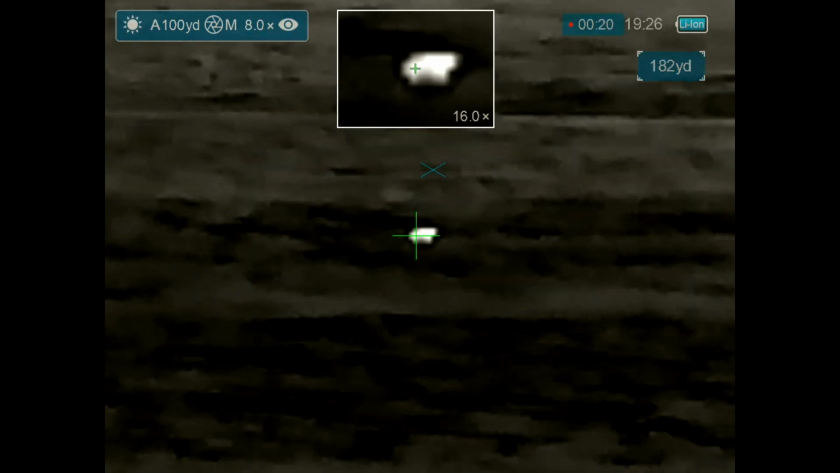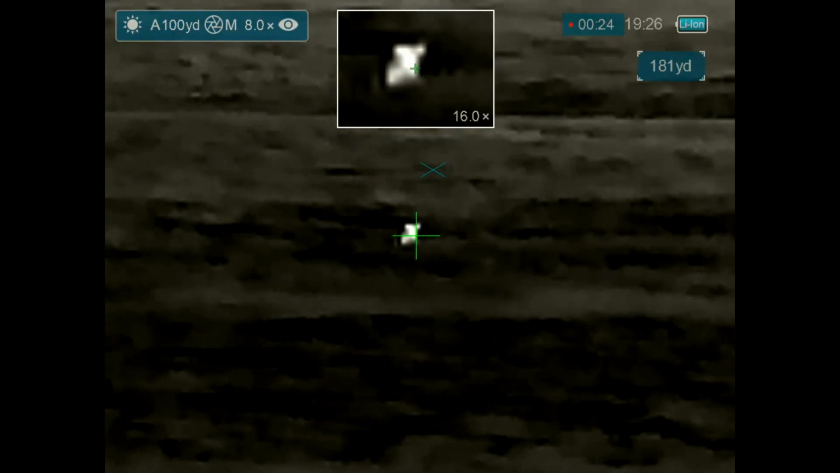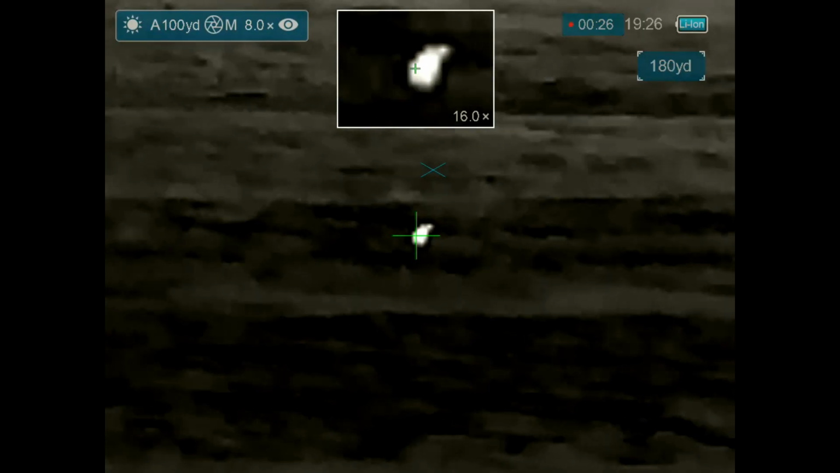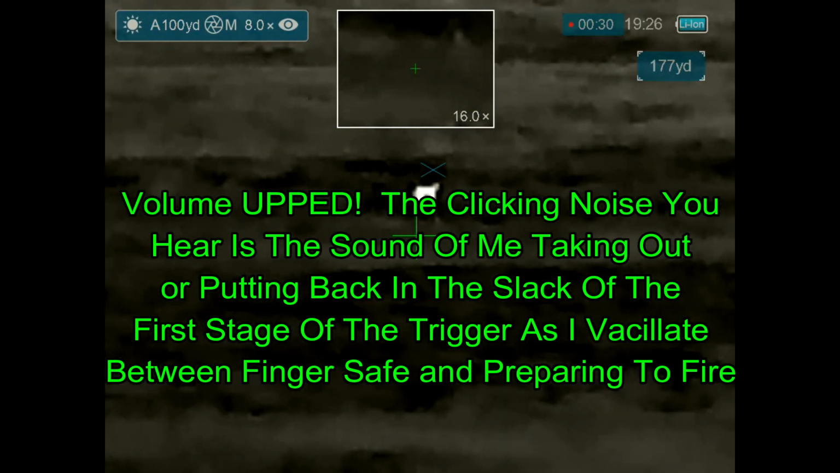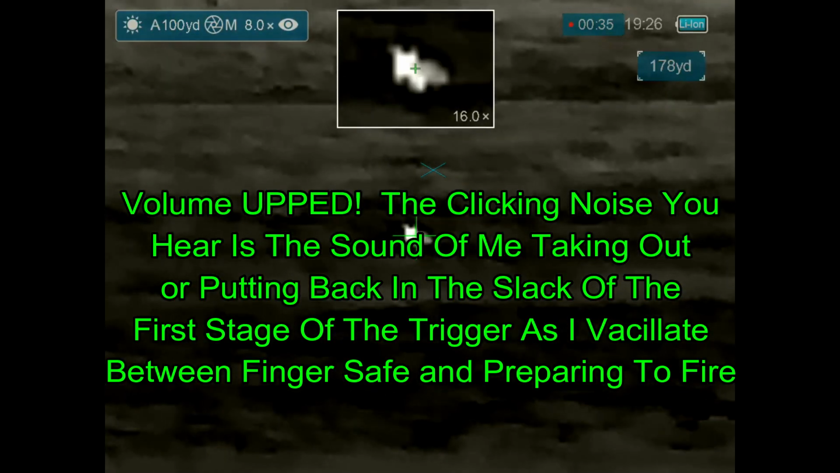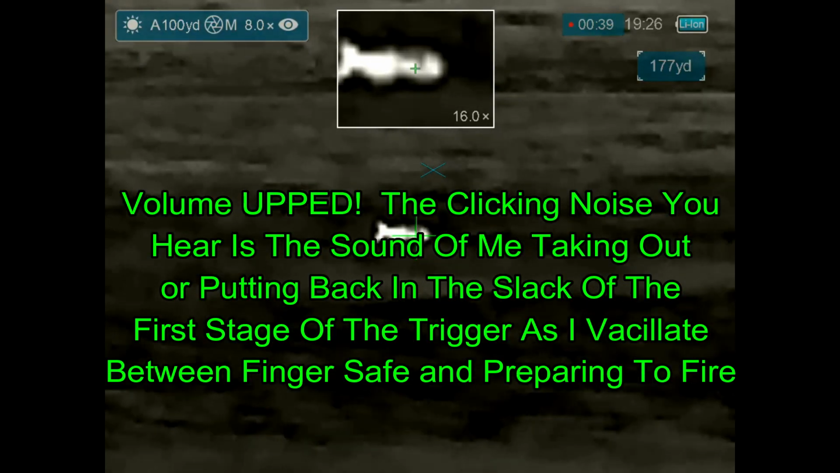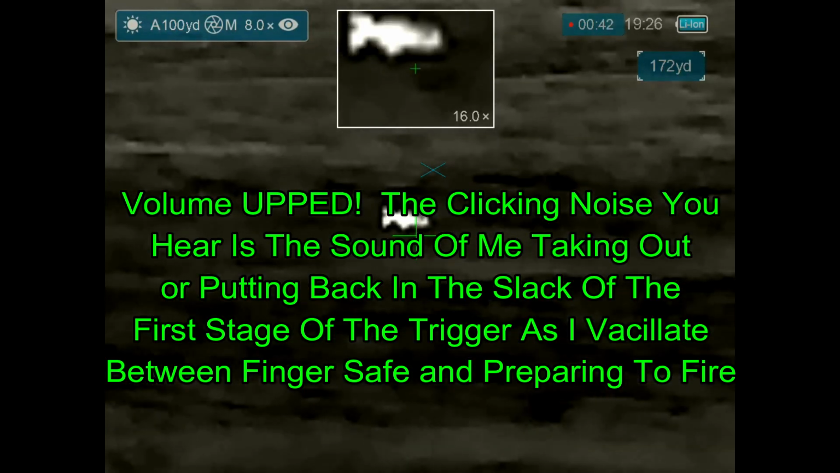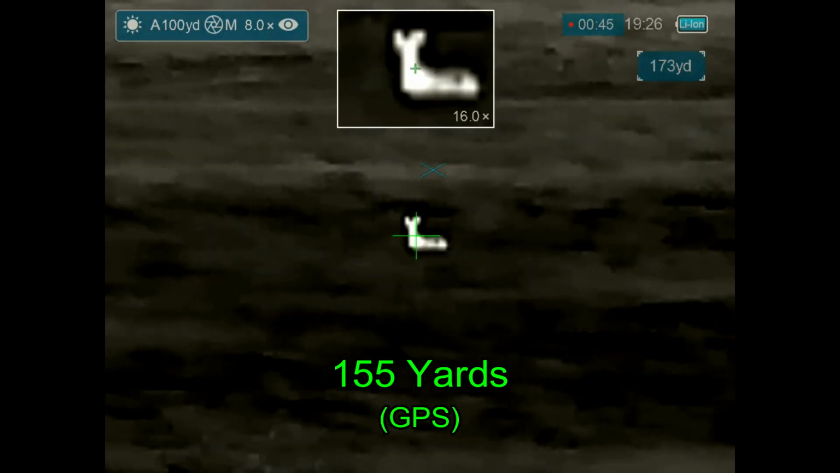But it continues to be in motion. And it's partially occluded by the grass. Nice and broadside now, and just a quick lip squeak to get him to turn.